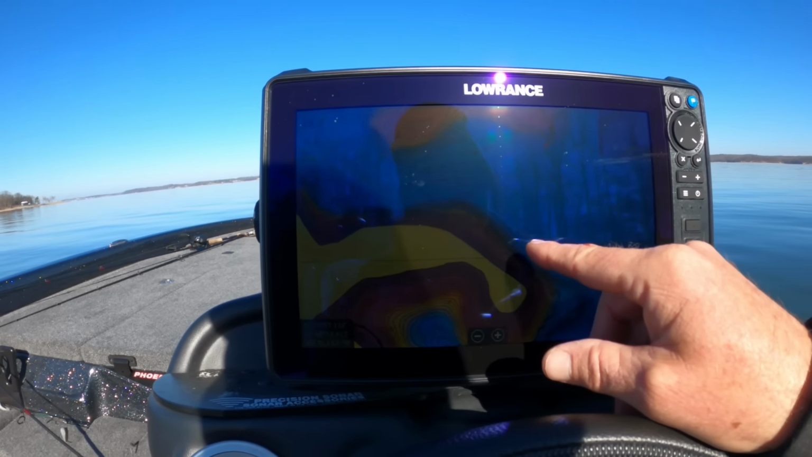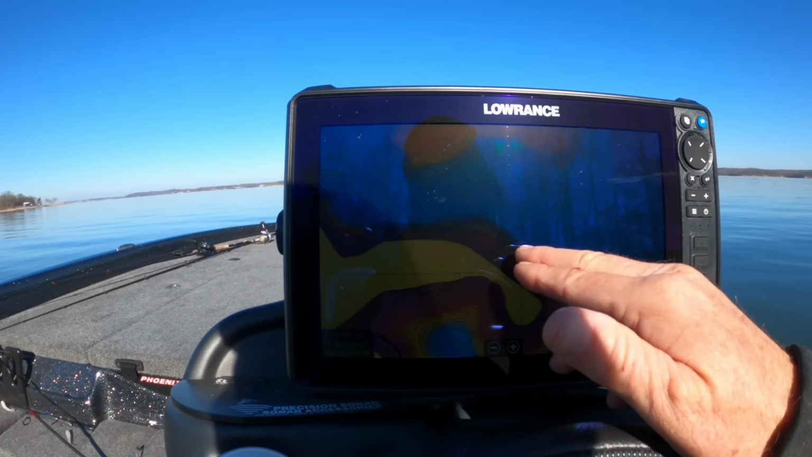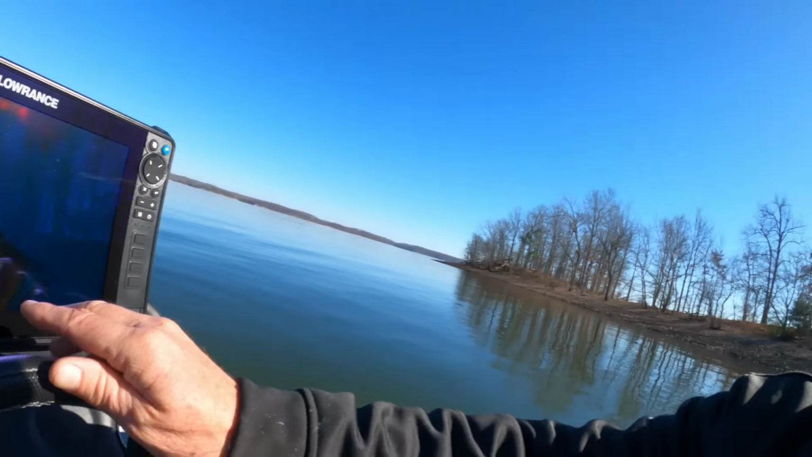We're catching fish right along this drop, right where it just kind of rolls off. It's like 10 feet and then it rolls off to like 20-ish. Boat's in 20 right now, but we're just working that edge. Something I've been doing lately is getting up shallow and throwing out deep. Seems like I can see those fish a little bit better.